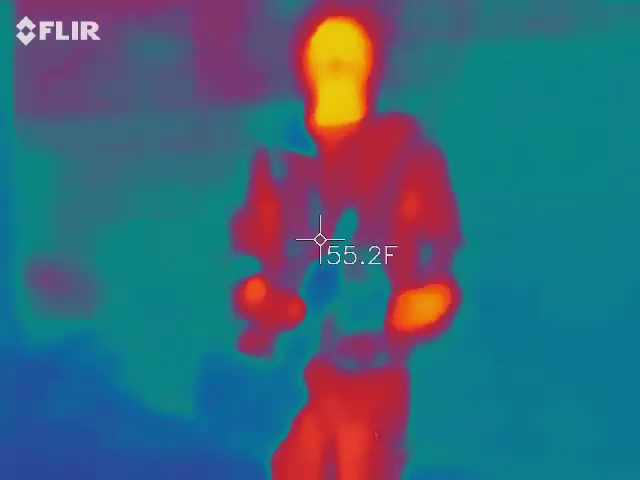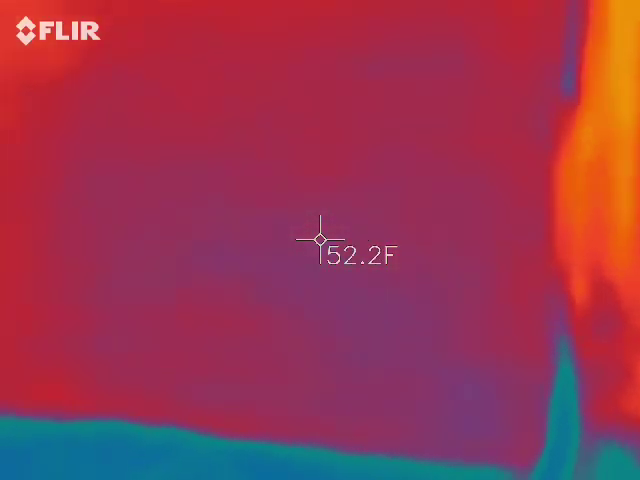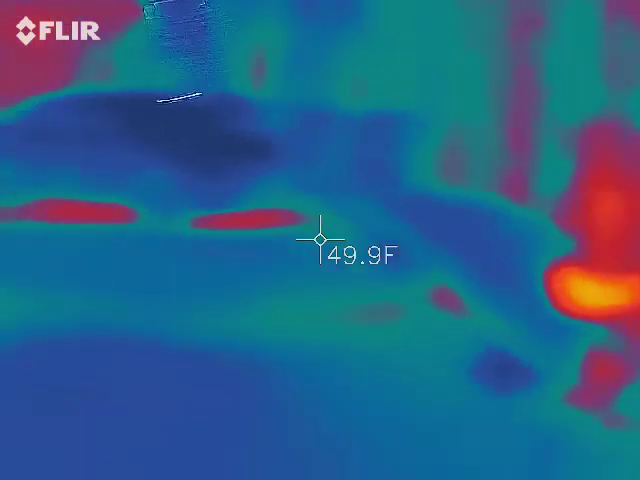So you want to try to keep a person in view at all times. Why? Because it can adjust to the... Right, exactly. My skin is going to be warmer than anything else out here. Now, granted, I'm cold tonight. I'm probably going to be like 96, 97 degrees instead of the normal 98 to 99. Work with like a hand. Exactly.